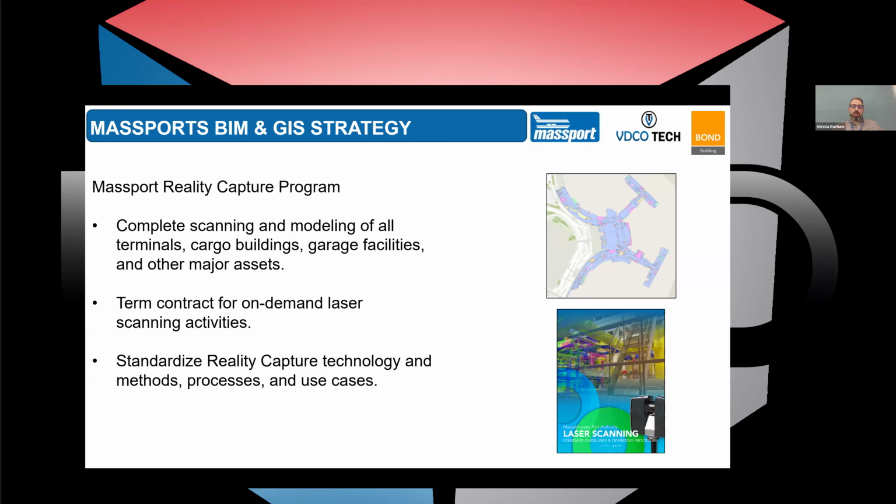Based on that, we define processes, methods, and technology for reality capture. That could be a TLS, terrestrial laser scan. It could be photogrammetry. Regardless of the technology or method we use, we want to see where we can find some value for doing this.